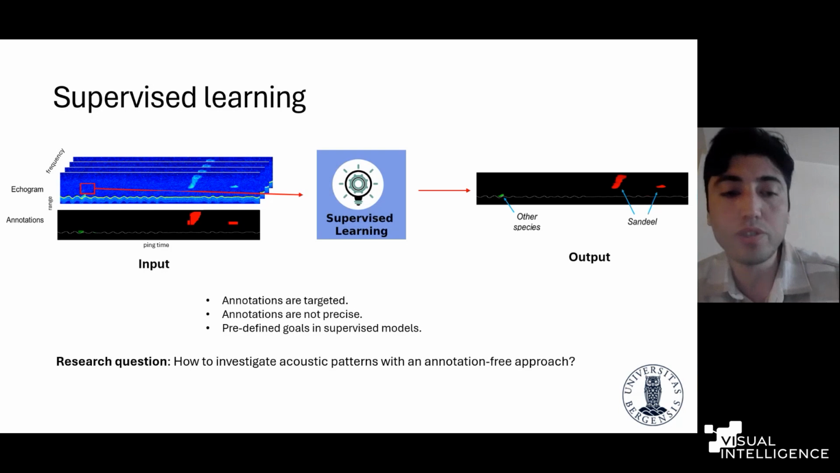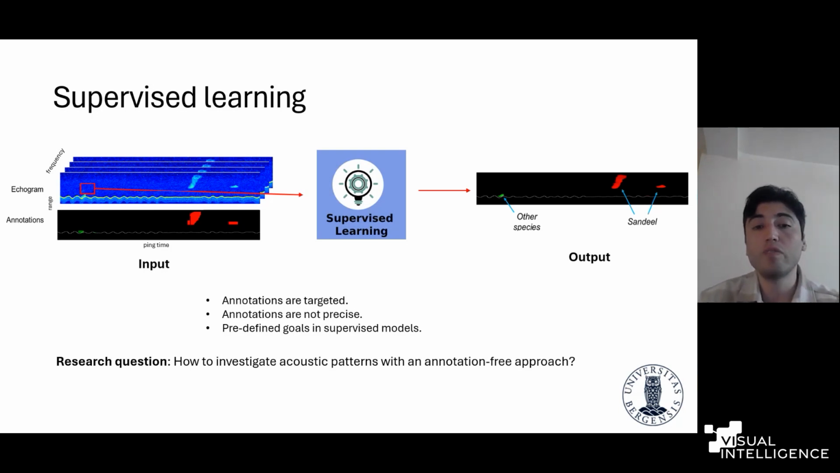And our research question here is how to investigate acoustic patterns with an annotation-free approach. Also, how to represent the acoustic data in a lower dimensional format, but more informative for other machine learning tasks, without defining a goal in the beginning or just using the annotations.